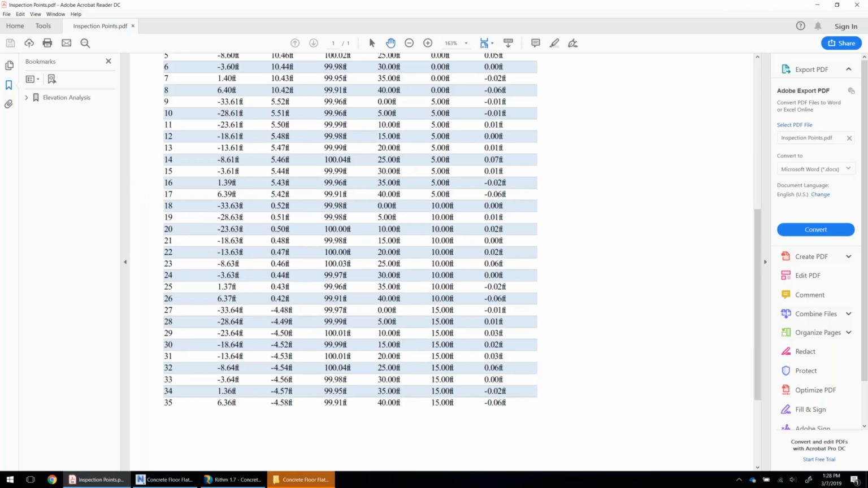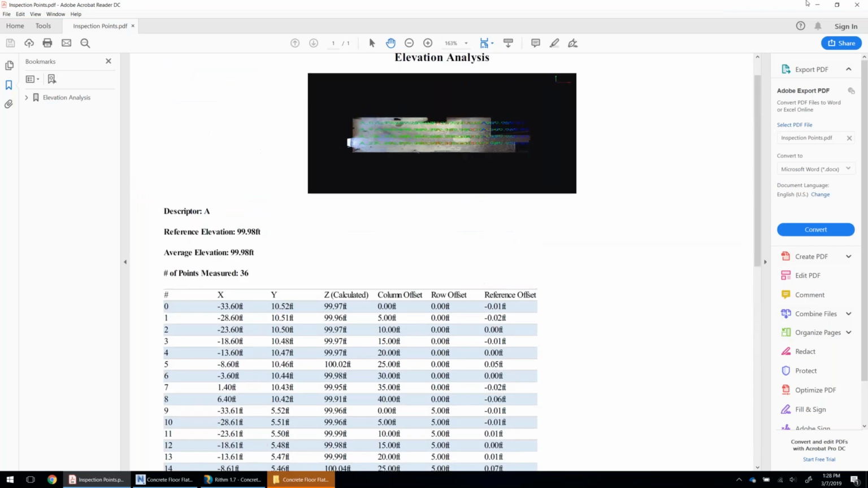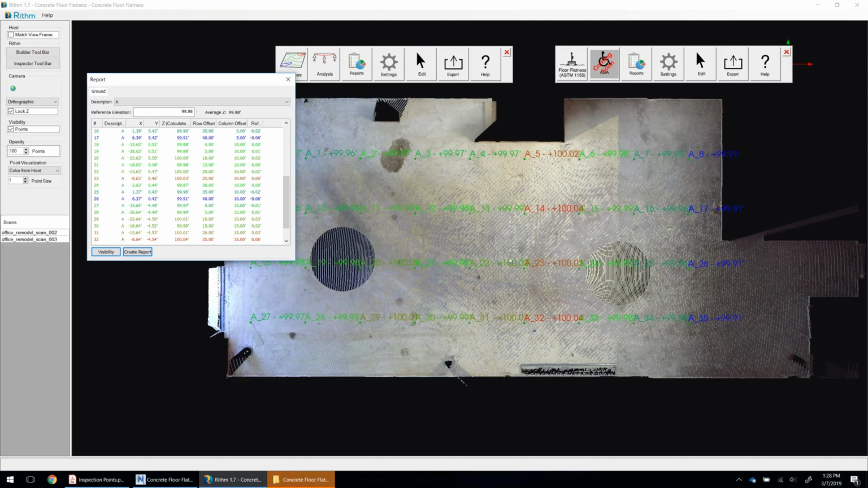So if we scanned a concrete floor before it gets loaded by some structural loading, we can then scan it again after the structural loading, and then each of these points will report a difference of elevation, so how much the floor has deflected at each point.